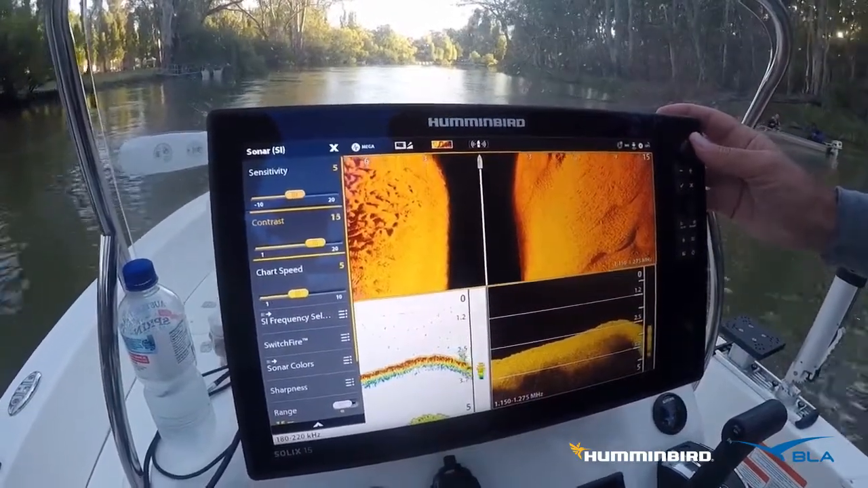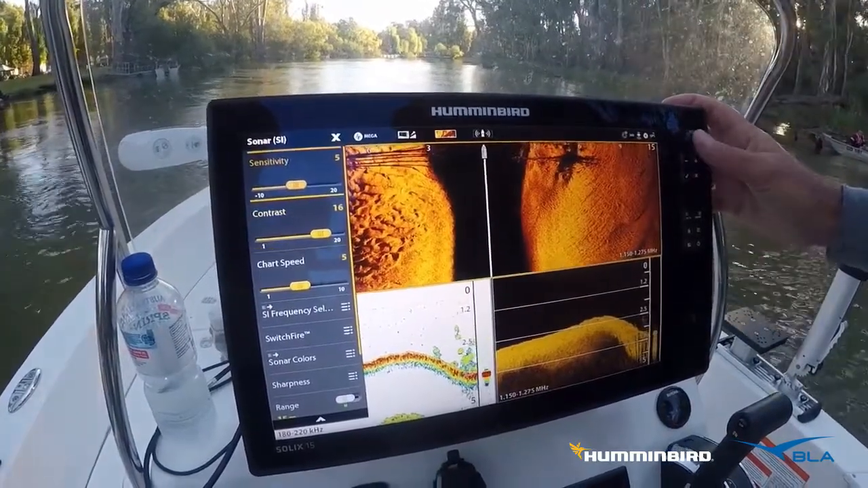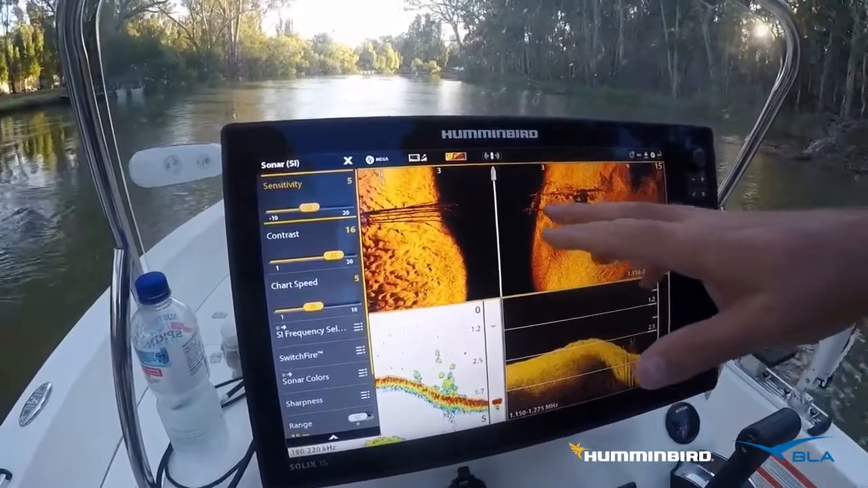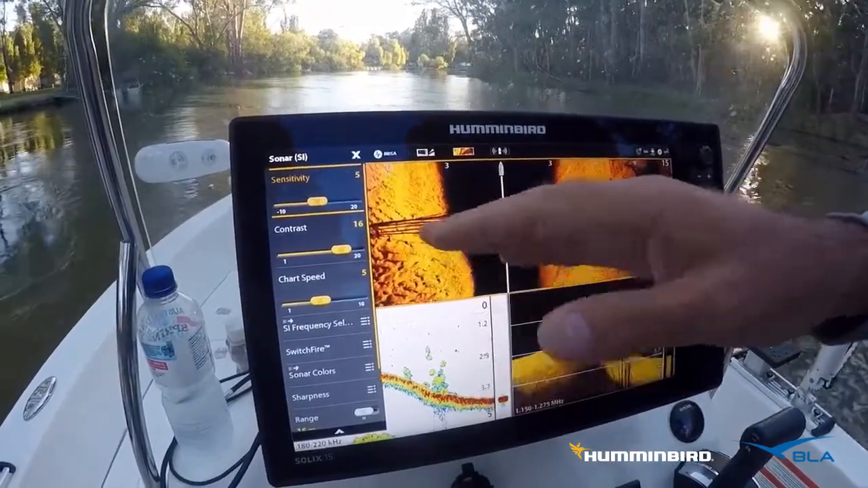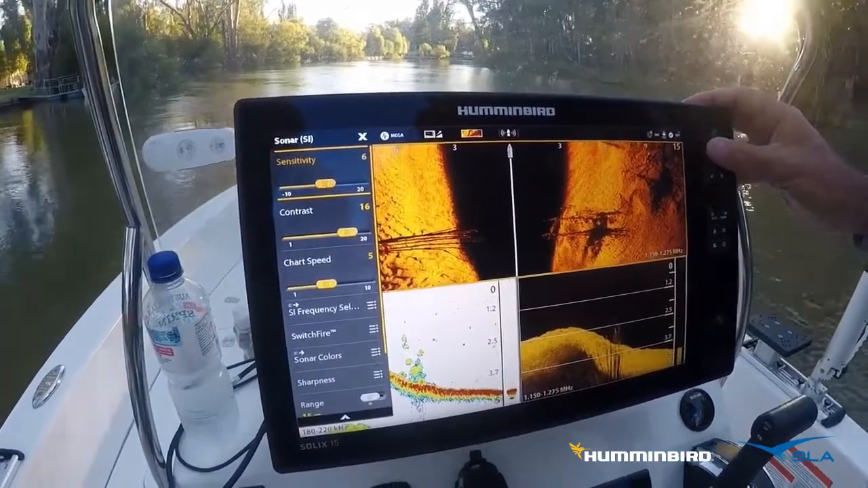The first thing I want to do is pump the contrast up to about 16. What you can see instantly is everything's a bit sharper on the screen. So we're getting a lot more definition between the bottom itself and any structure, and it'll also help with fish coming through.